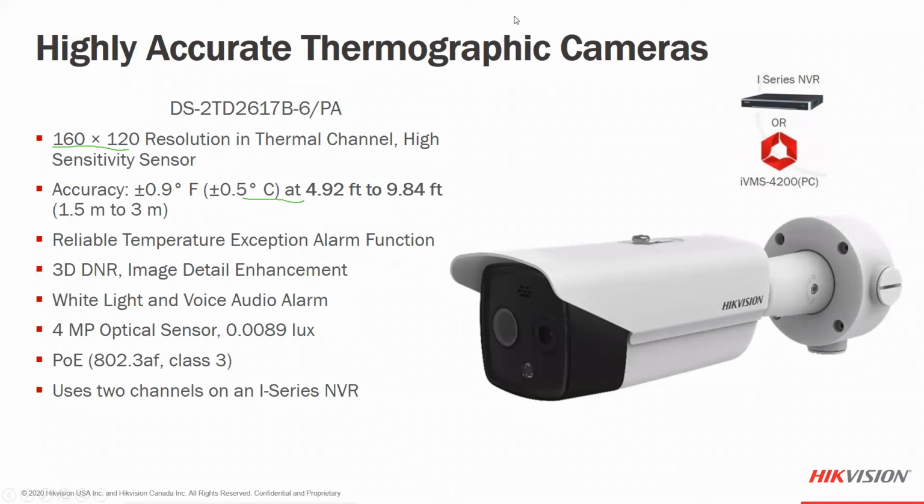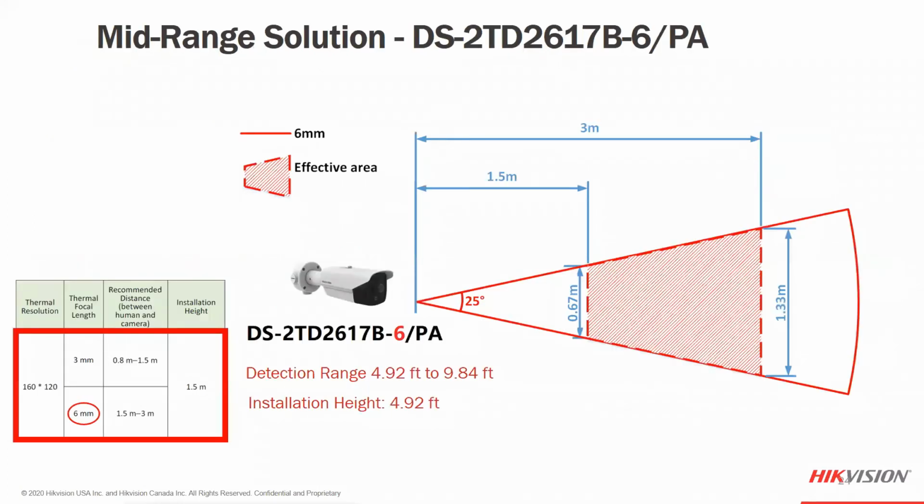For the 6 millimeter version, which I would call our mid-range version of the camera, this one has a little bit wider detection area, anywhere from 4.9 to 9.8 feet away from the camera. It still has the same 4 megapixel camera, still a low resolution sensor, but it does have the 6 millimeter lens. That's why it gives it a much better distance away from the camera. And if we look at the design, the medium range option is going to look like this. So its detection range is again 4 to 9 feet away from the camera itself.